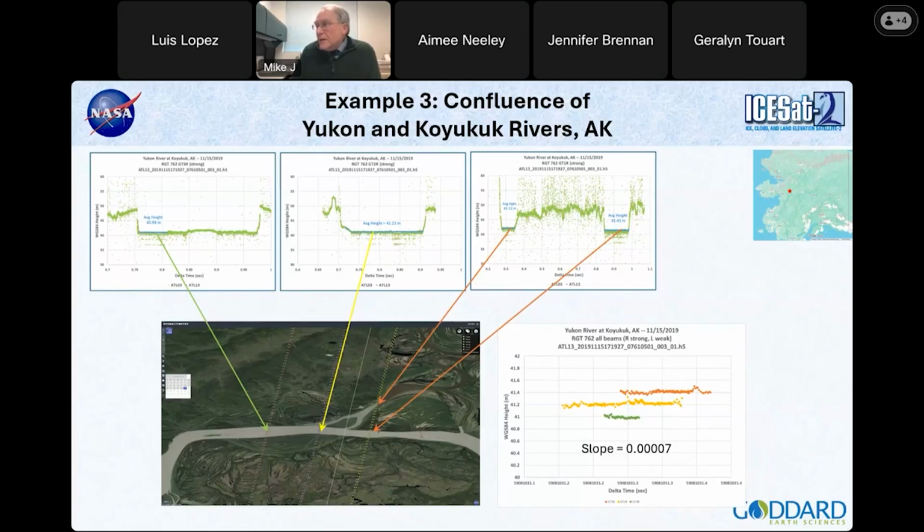Fairbanks is way over here, and the Yukon is this green line, but the Koyukuk comes down from the north, as you can see in the picture. What's cool about this is we had a crossing of all 3 beams of this river, with each pair of beams separated by 3 kilometers. So we got the elevations here.